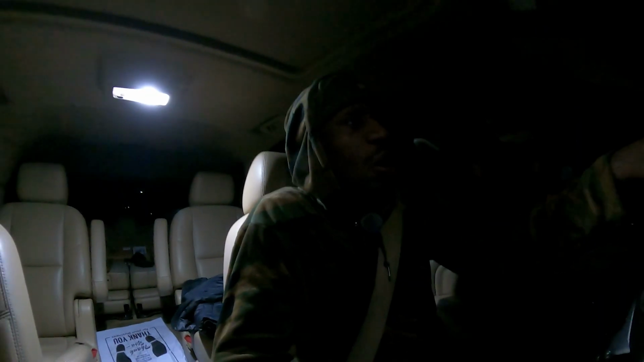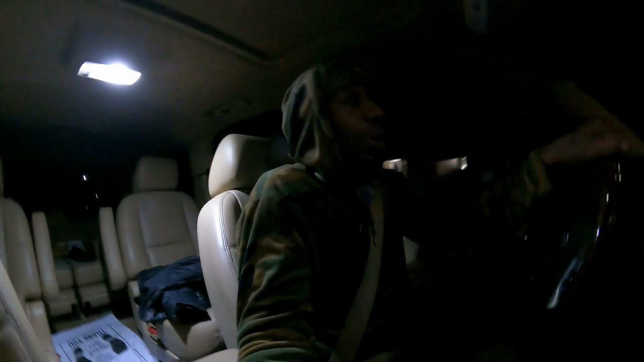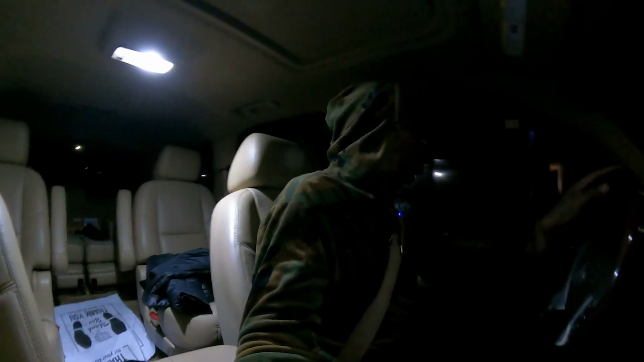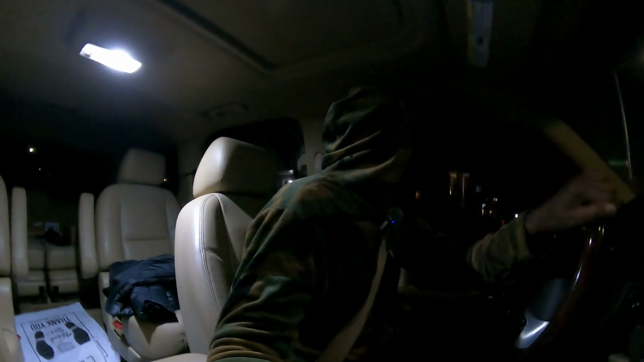Nothing really much going on, but as I told y'all, one of the last things I have to do, which will be done tomorrow, is a transmission fluid swap, filter swap, pan swap. That's going down tomorrow, people. So look forward to that one. That one is going to be spicy.